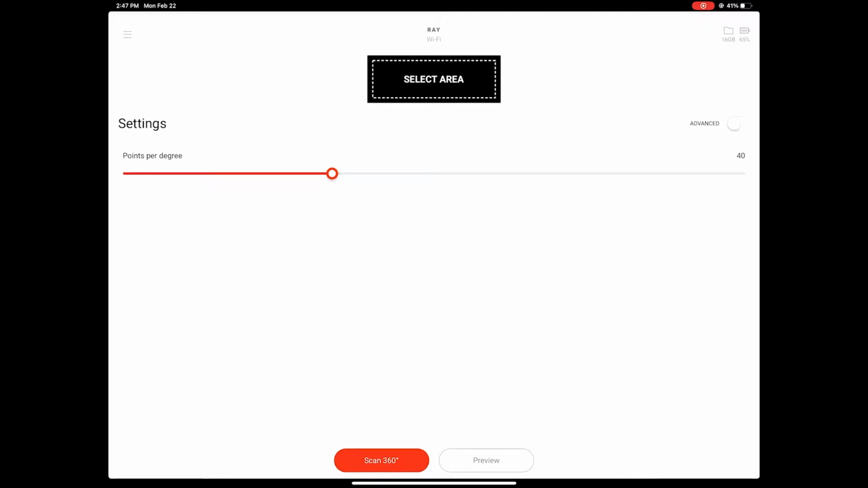So this is what it looks like when you've connected successfully. This is just the basic interface. We've got this advanced button right here to open up some more settings. But right now, if we wanted to just scan as quickly as possible, we've got resolution and a scan 360 button. And we could get scanning as quickly as setting this resolution and clicking that button.